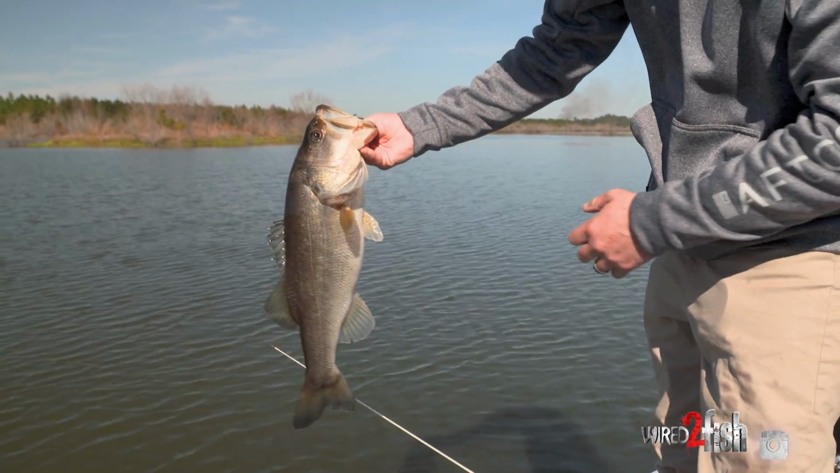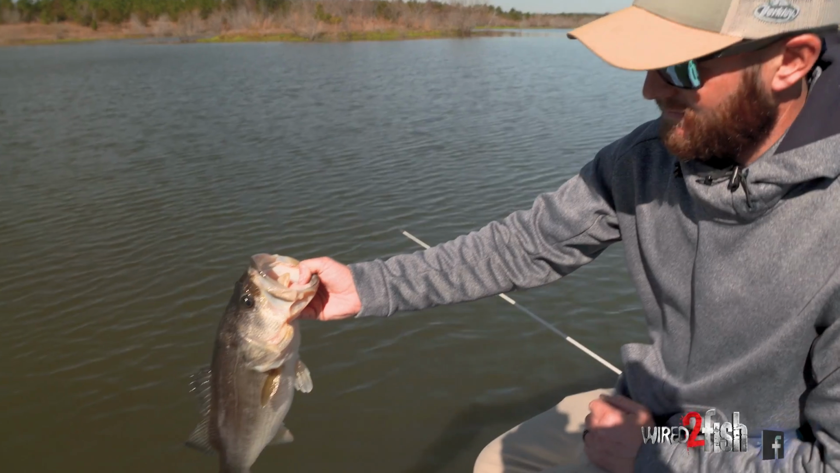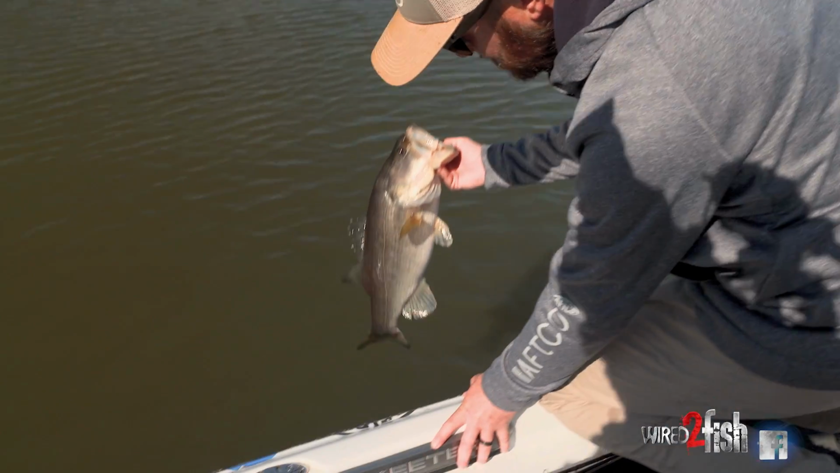All right, guys, that fish had my war pig absolutely choked, so we're gonna get back in there. No harm, no foul, not bleeding or anything. It's a beautiful Florida bass.